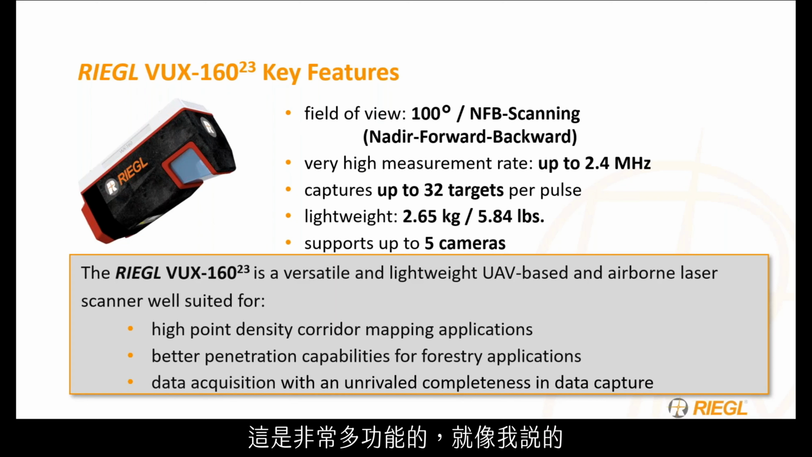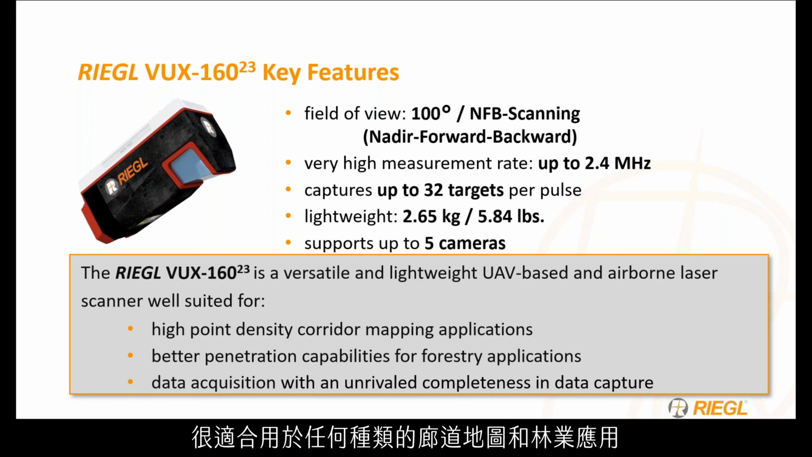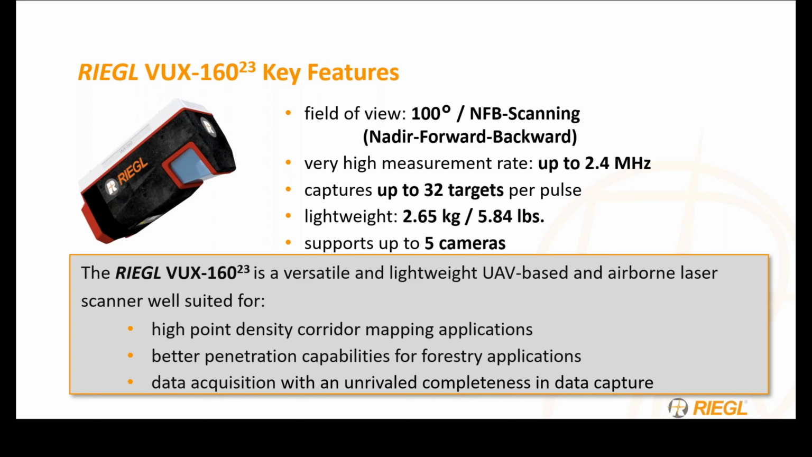It is very versatile, like I said, being able to be used on a UAV or an airborne system. Its extremely high point density makes it great for any sort of corridor mapping applications and forestry, and with this new nadir forward-backward scanning and up to 400 lines per second, capturing data has become extremely simple.